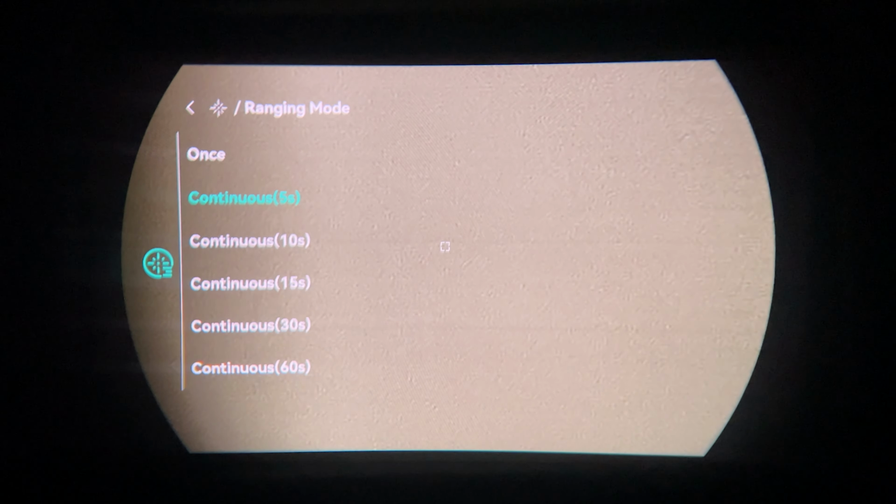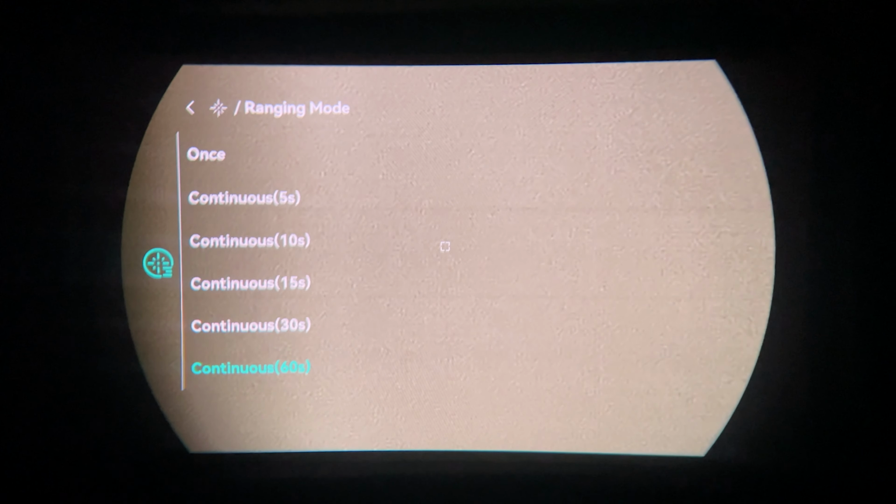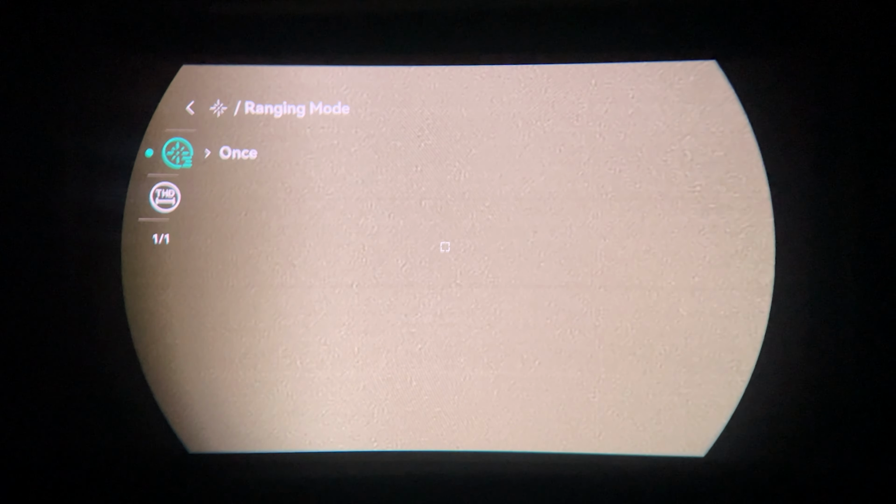This is on the laser rangefinder version. You've got your continuous for 5 seconds, for 10 seconds, 15, 30 or 60 from once you press the button, or just the single instance. It also has the horizontal option for the laser rangefinder. So the LRF setting will give you the straight line from you to the target. It also gives you a horizontal factor, which is calculated with the angle that you're looking at to give you a corrected distance. Okay, back into the menu and into the advanced menu.